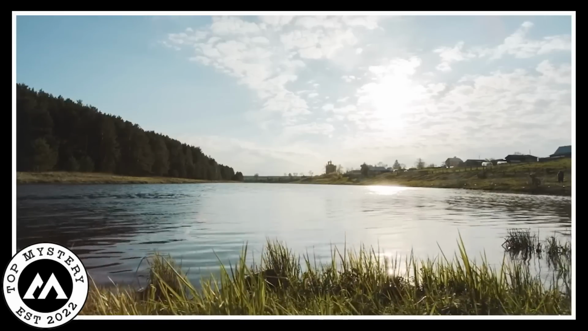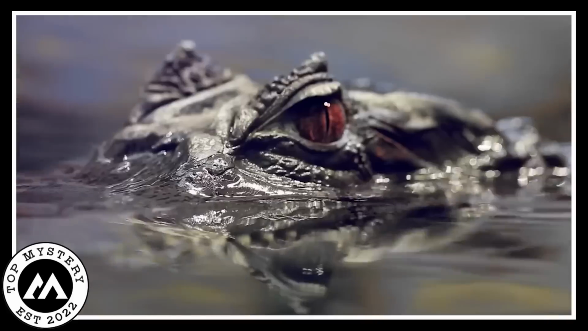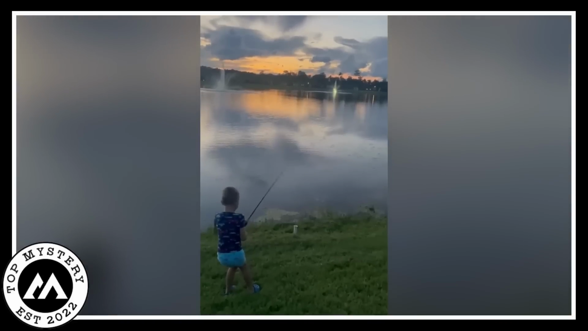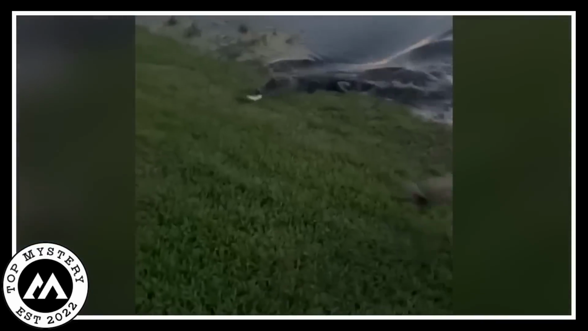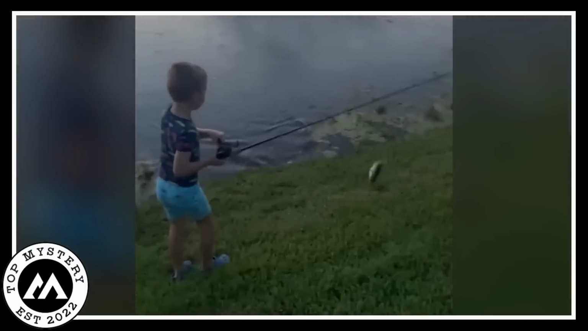In a quiet, sun-soaked inlet, a mischievous alligator hatched a devious plan. With stealthy eyes lurking just above the water's surface, it observed a young boy casting his fishing line into the peaceful river. Suddenly, like a shadow in the murky depths, the alligator devised a sneak attack. With a swift charge, it burst forth from the water, jaws wide open, aiming to snatch the boy's prized catch.